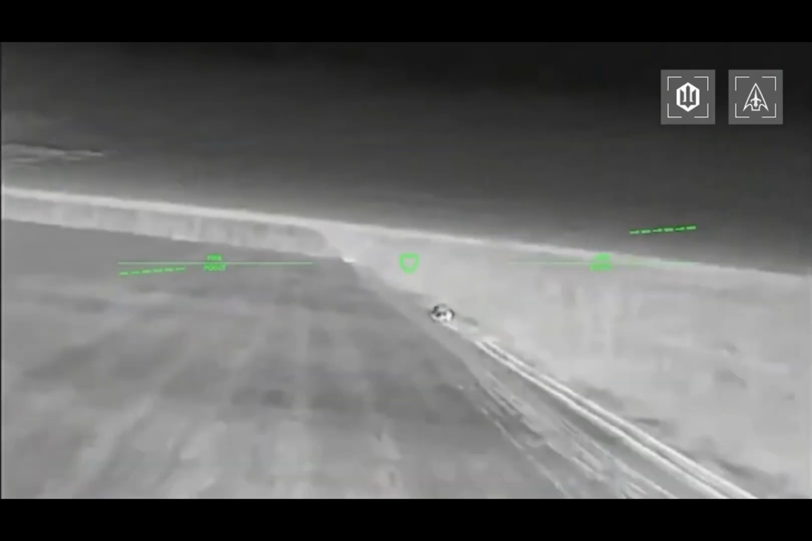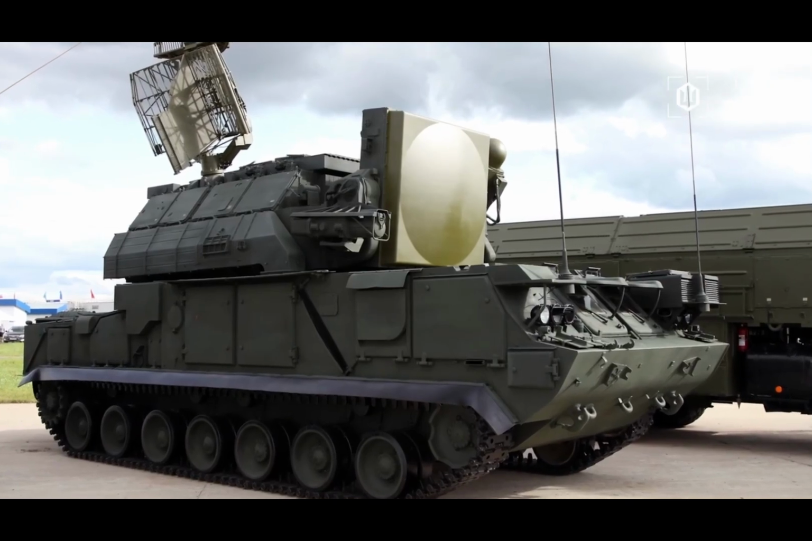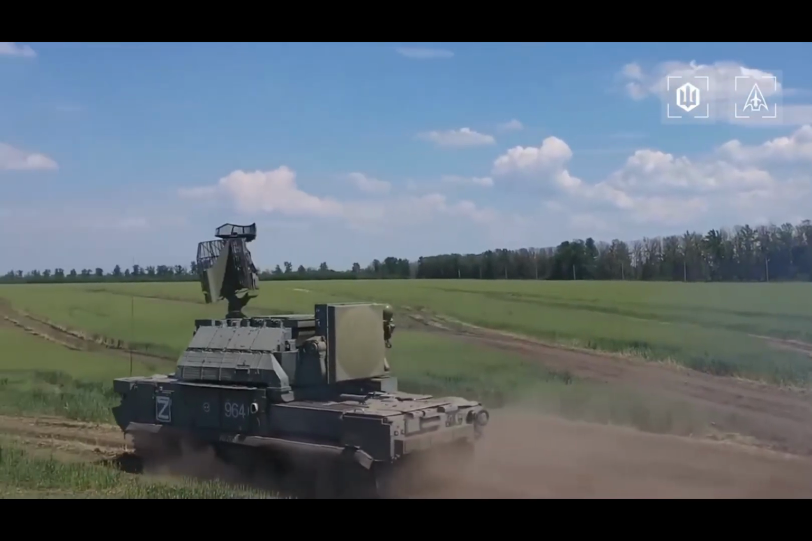Here you can see the result of the hunt for the Tor M1 air defense system. Ukrainian forces tracked and reportedly disabled 3 such systems.